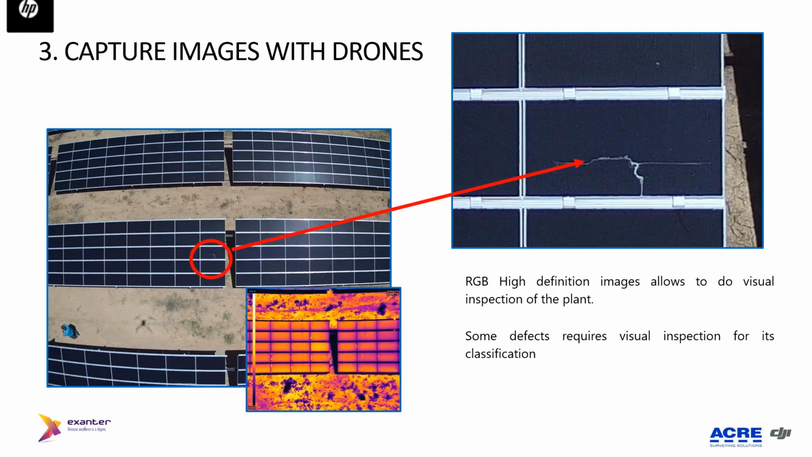Okay, here you can see an example of the big importance of the RGB high definition image that can be taken at the same time as the thermal ones. With this RGB high definition image, you can save some visual inspection of the plant. You can see that with this image taken with the drone, you can detect that one panel is broken.